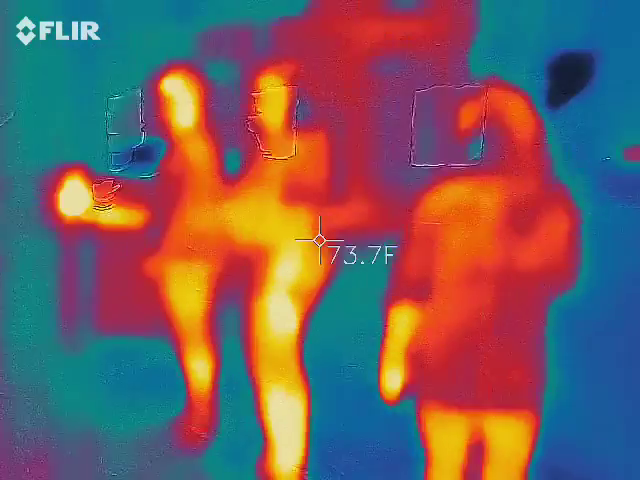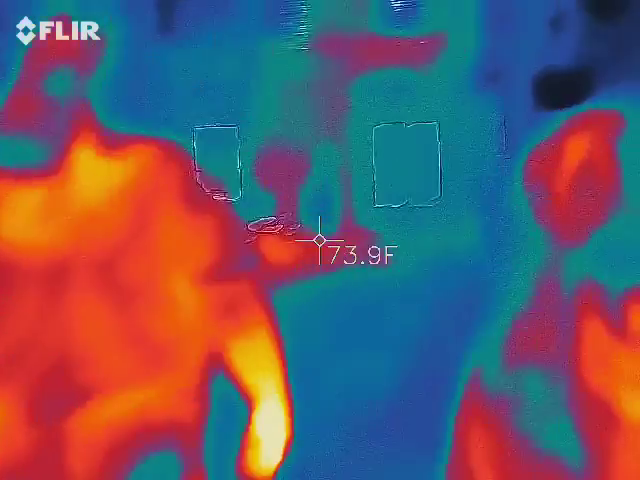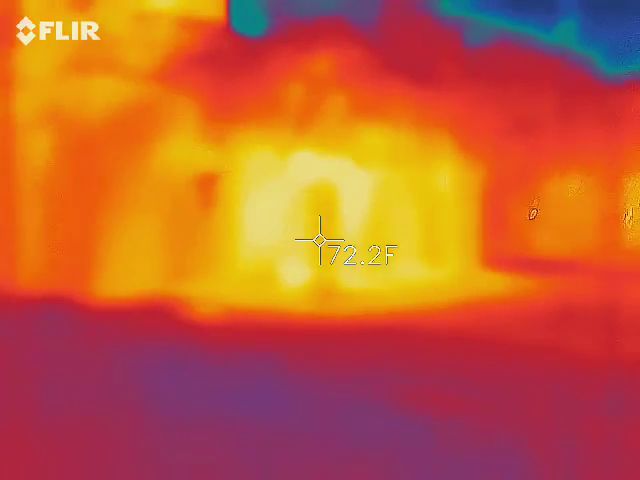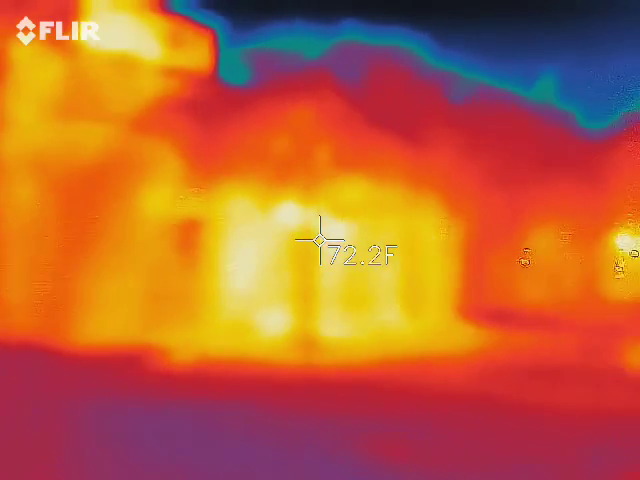You're okay. Alright, so guys, we're going to take a look at this brick building behind you. That's the Wagner building. It used to be a cotton warehouse. And the last person who had it as a cotton warehouse was George Fourier.